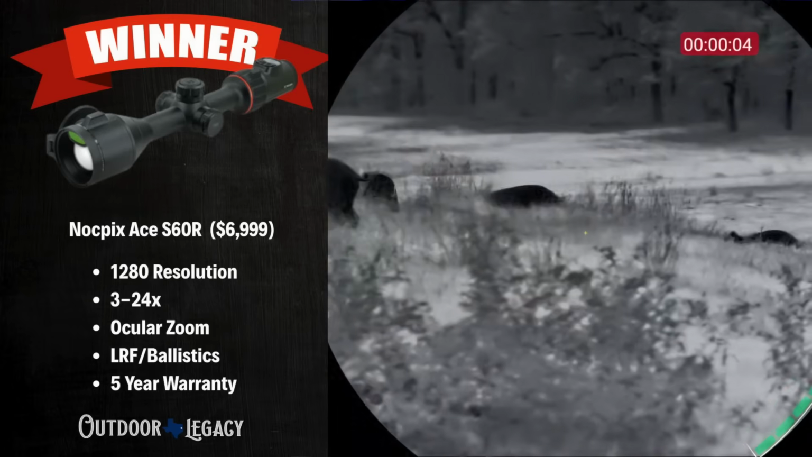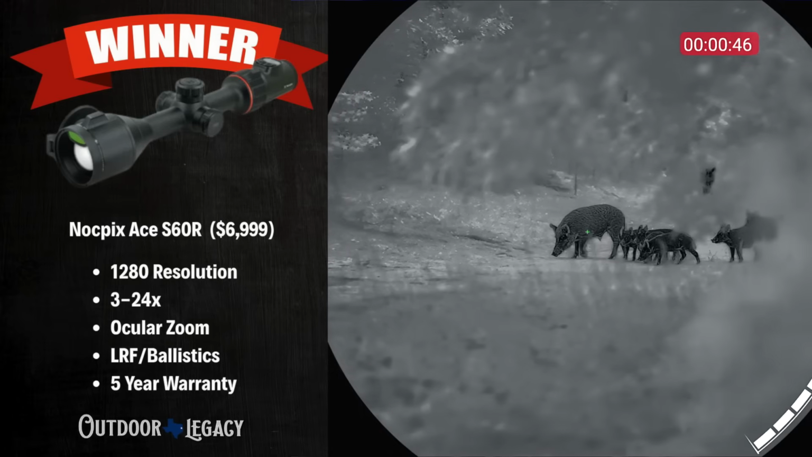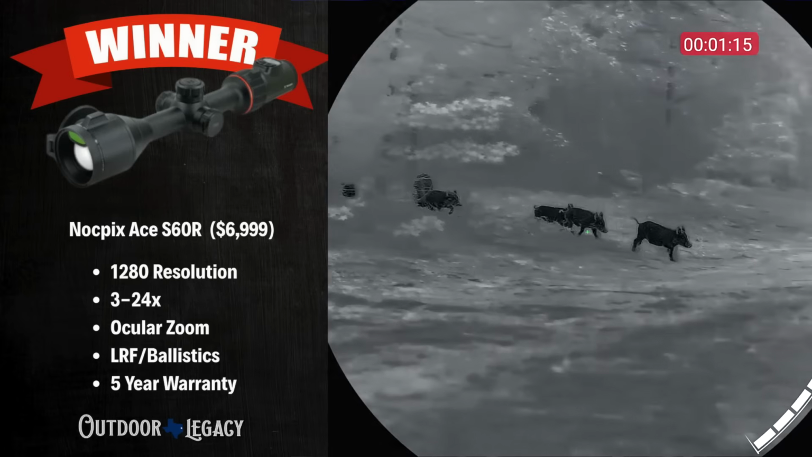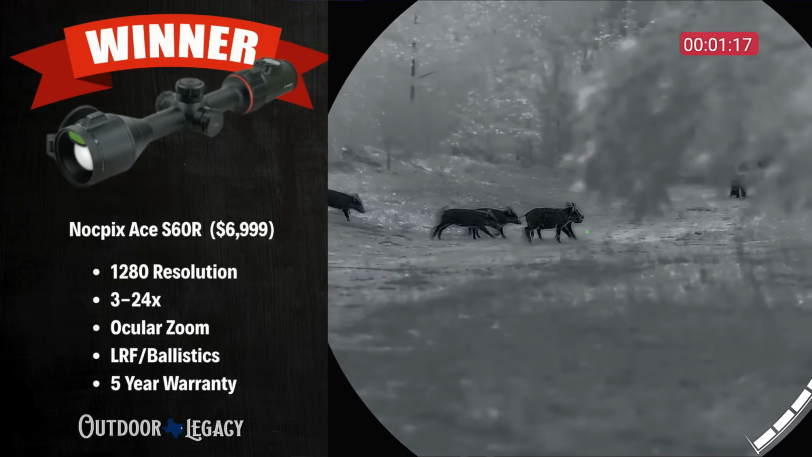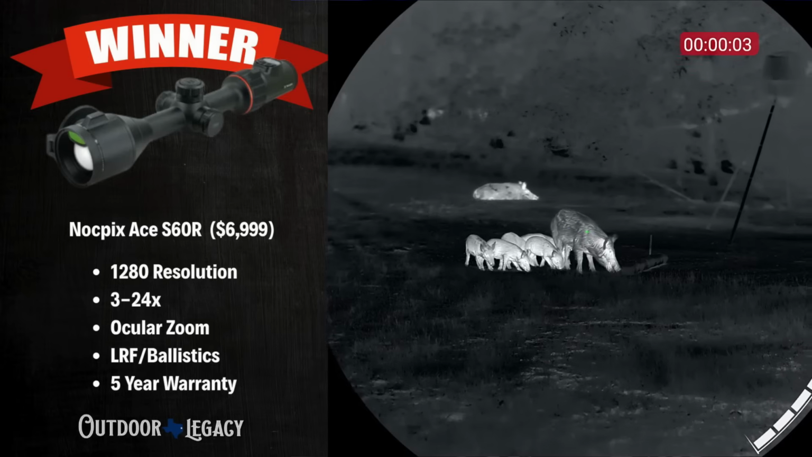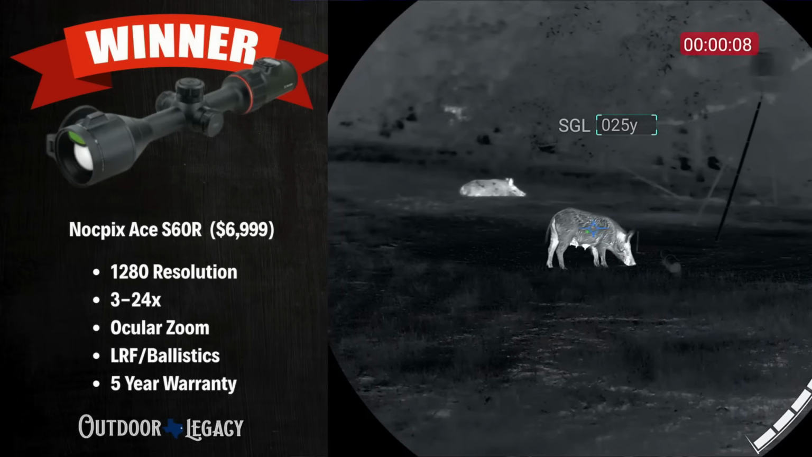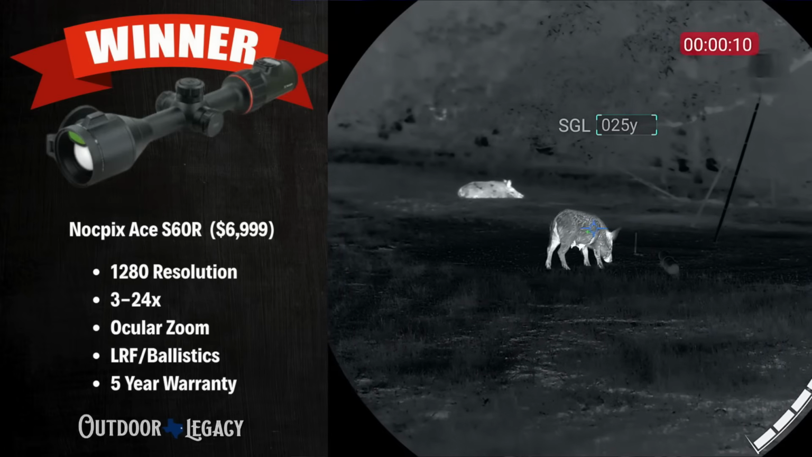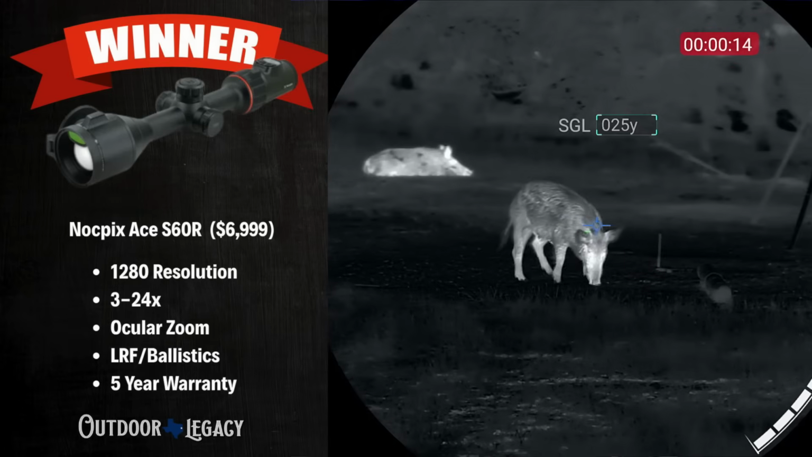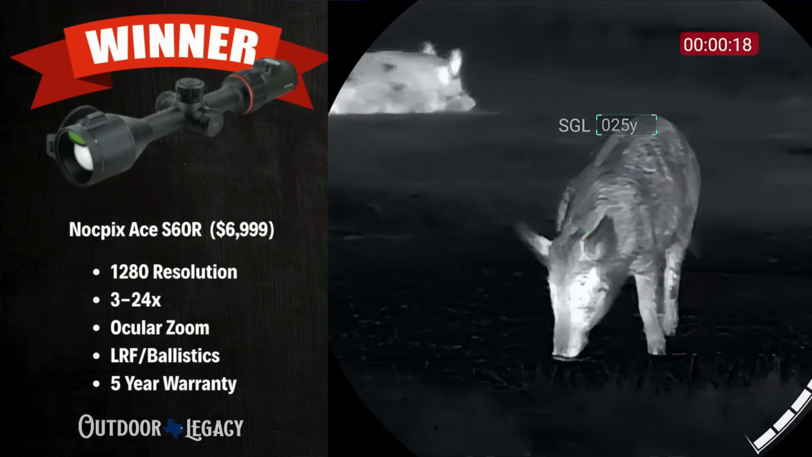It comes with a very good quick release mount, a return to zero quick release mount, and rechargeable batteries, obviously. I mean, just a fantastic scope. And honestly, at $69.99, I know it's hard to sound like that's a deal, but it kind of is, especially when you do have 640 resolution scopes still within that $6,000 to $7,000 price range. So that 1280 is a great scope, great deal. I would say probably one of the most popular on this list.